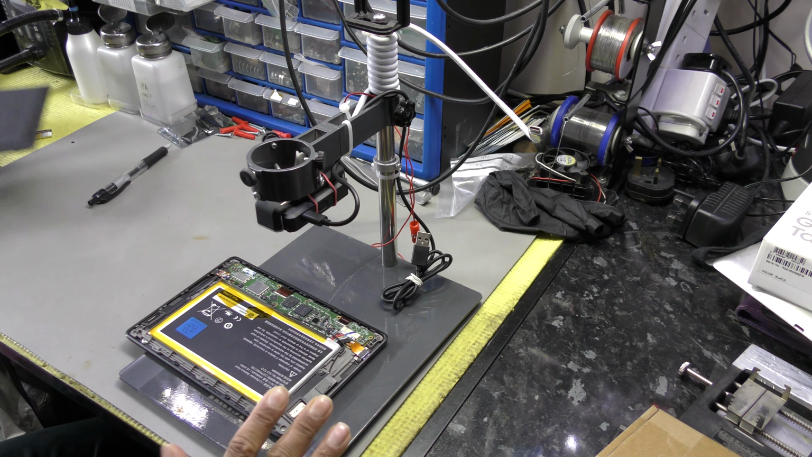Anyway, the symptom is that it's dead. It's just completely dead. So what I'm going to do is try and locate the short with the help of a thermal imaging camera, which I purchased a little while ago. So let's see where the problem is. I have tried resetting the SMC, taking the battery out, powering it off, and reconnecting the battery, but the situation hasn't improved.